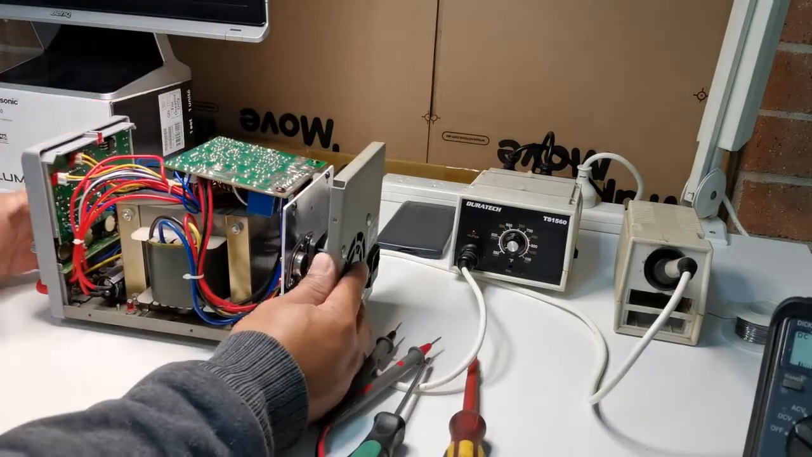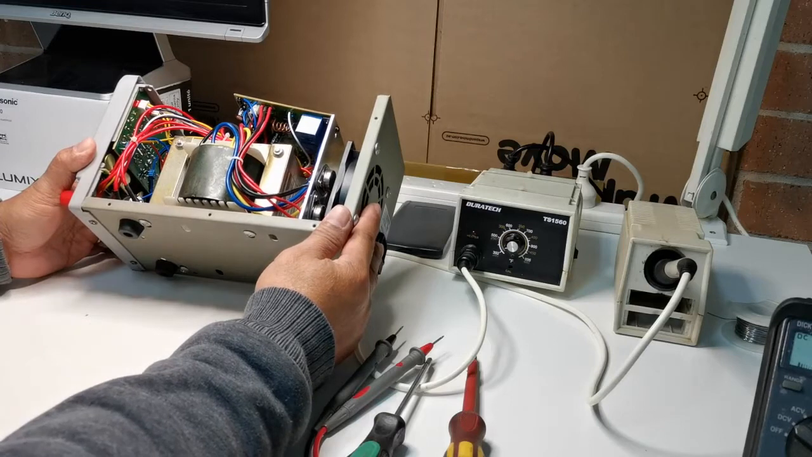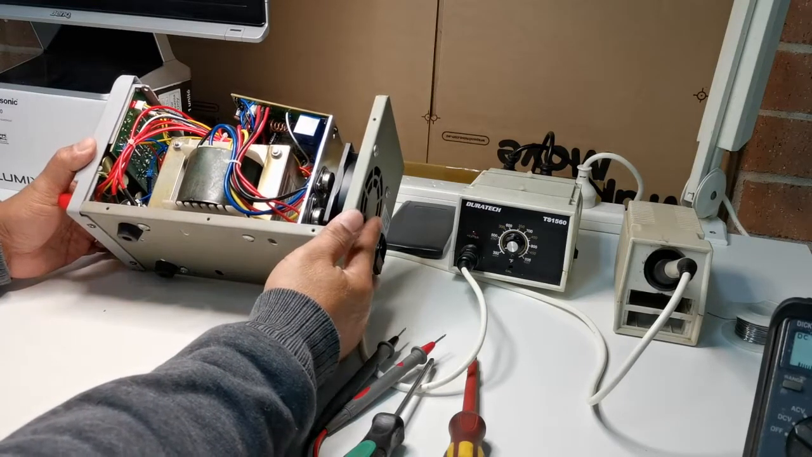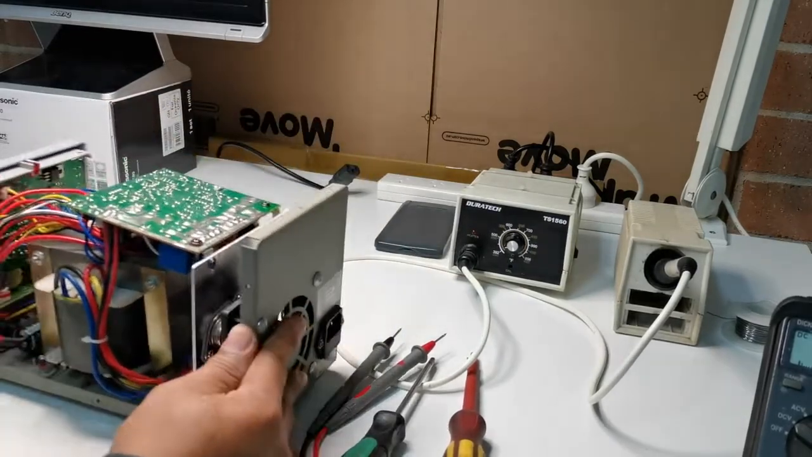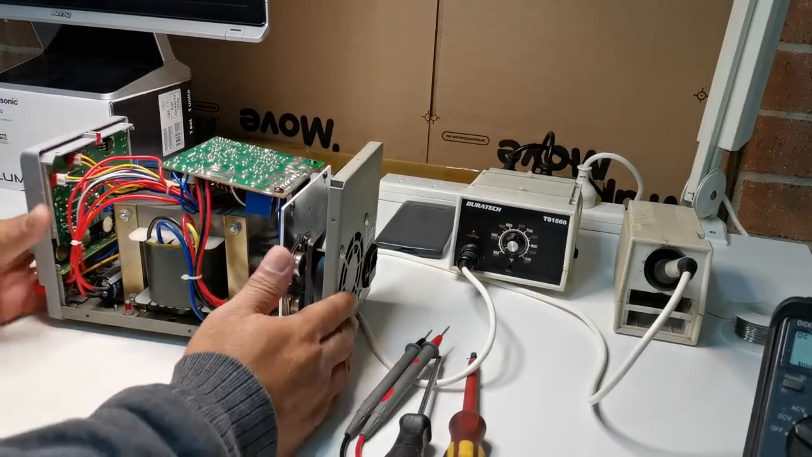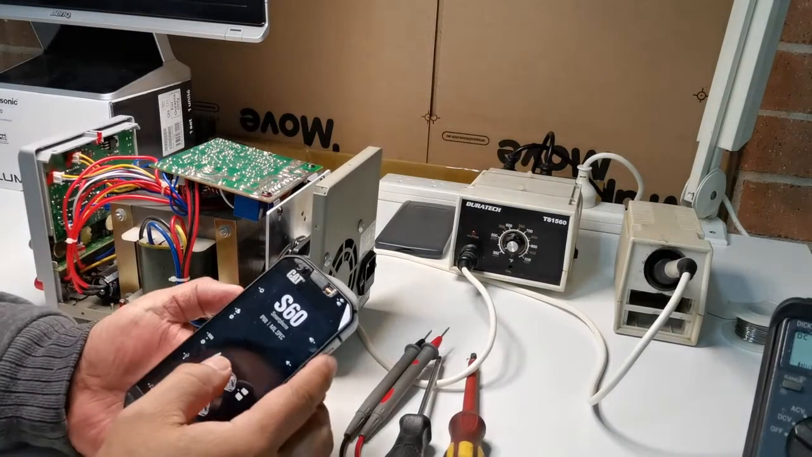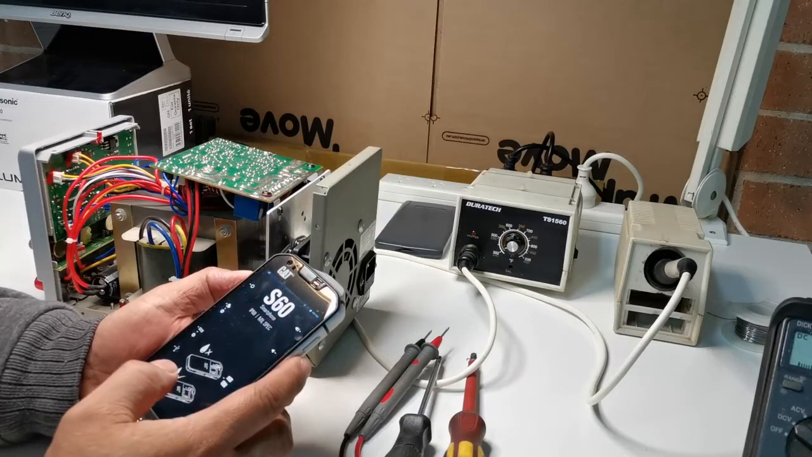So as you can see, not much of a switching power supply. There's not much inductor, so it's a very linear power supply. It has four transistors at the back. Okay, now what we're going to do is to see if we can see any overheating component.